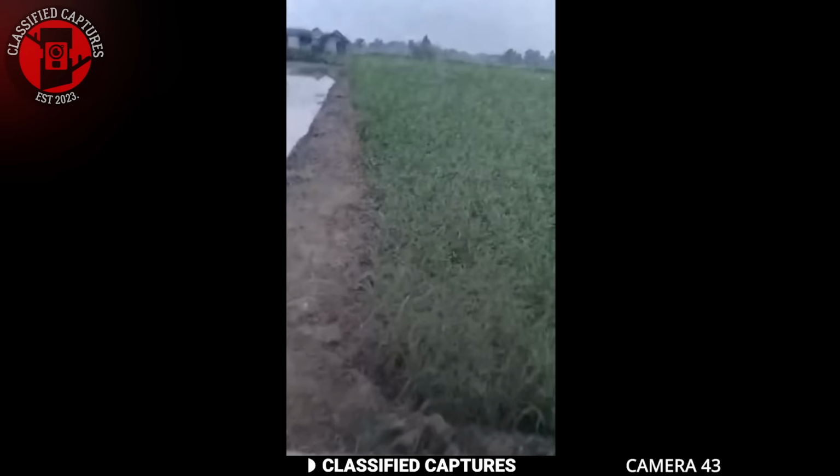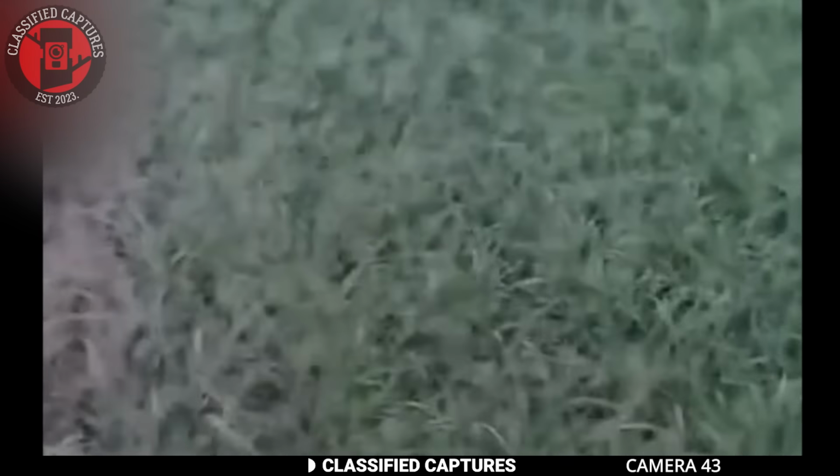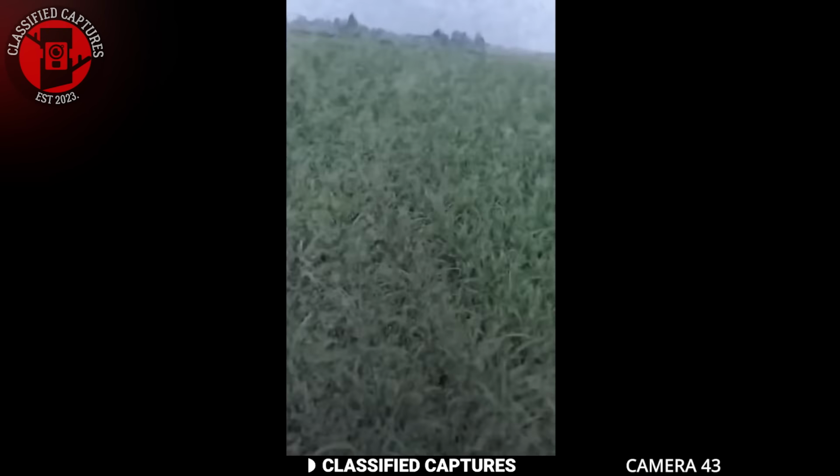Swarming insects like this are not uncommon, especially in warmer climates, but witnessing it up close like this is something else entirely. The sheer number of them, combined with that intense buzzing sound, makes for an experience that's hard to forget.